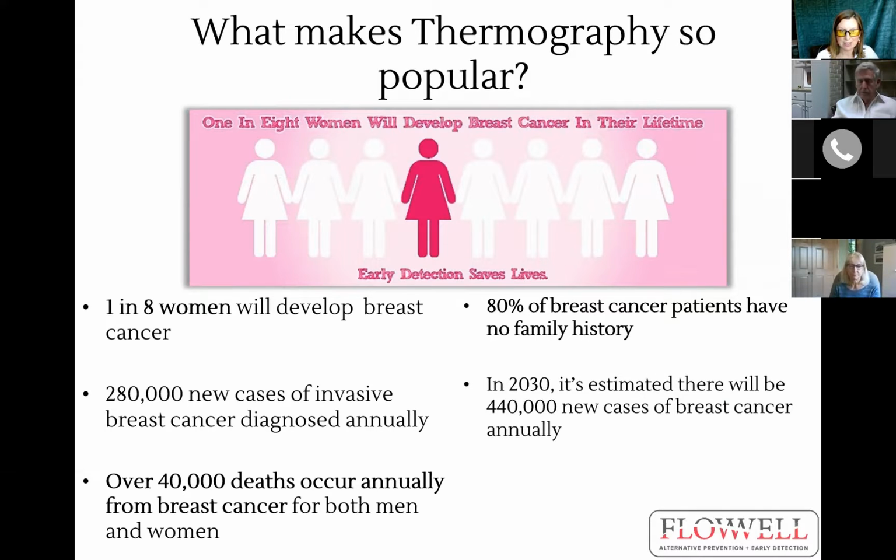And it's expected to grow from 280,000 to 440,000 by 2030 of the estimated new cases. And then for men, it's 1 in 833 men are diagnosed with breast cancer.